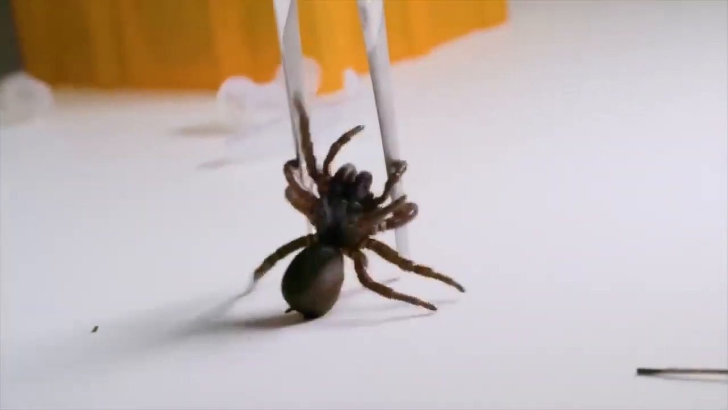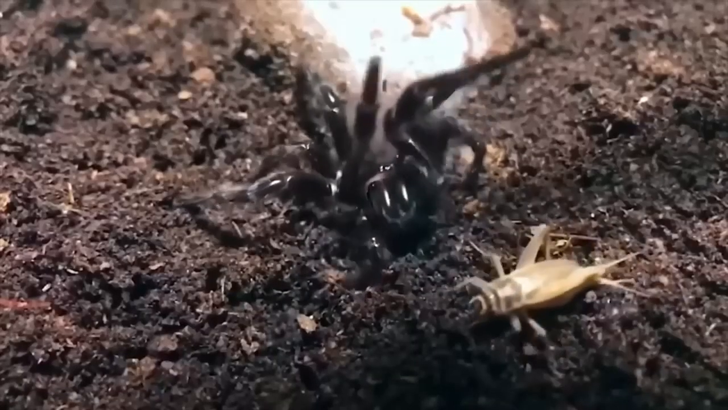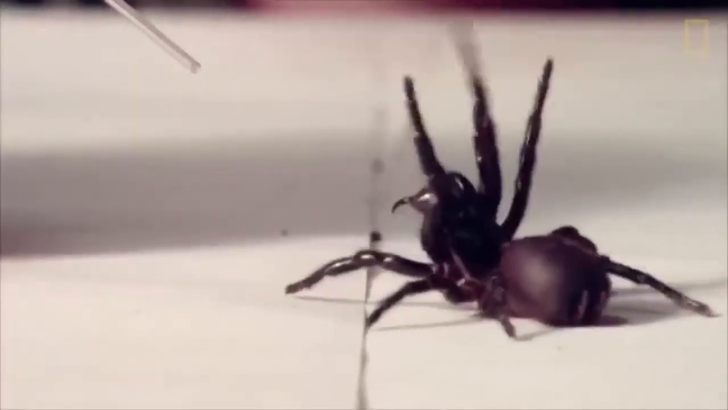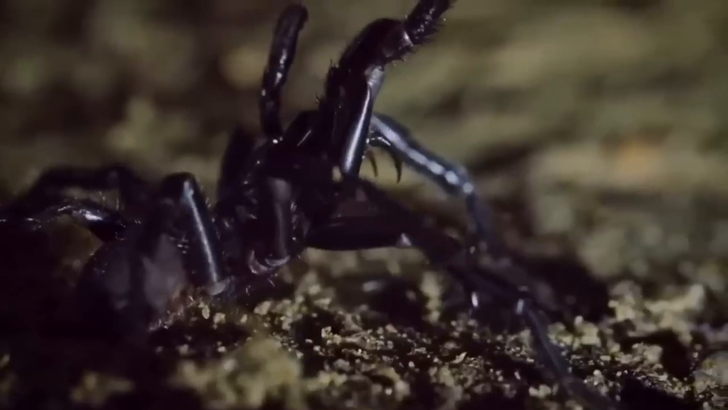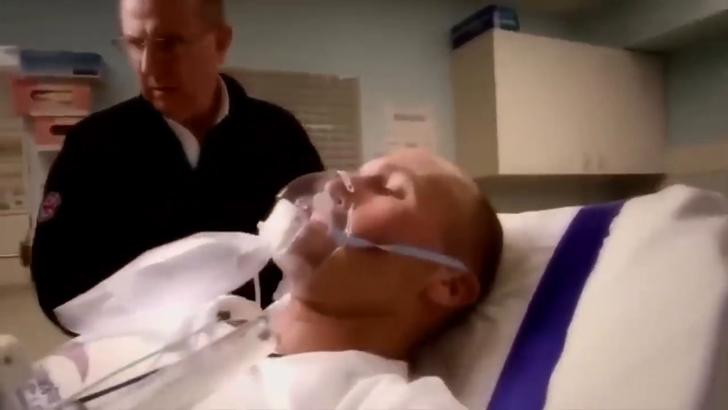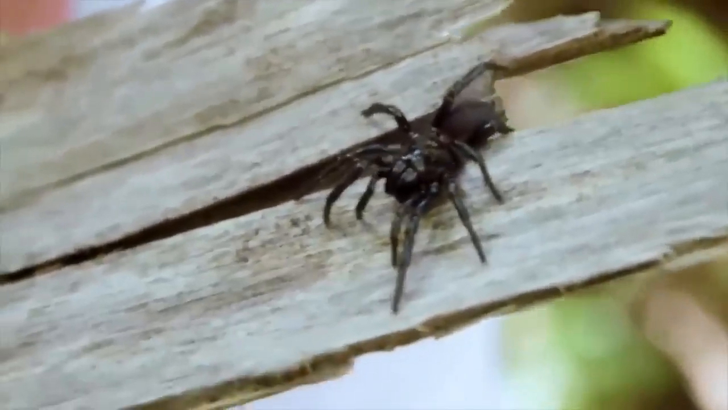Did you know that the Sydney funnel-web spider is basically the Australian funnel-web spider's BFF? And let me tell you, their venom is no joke. It can knock you out faster than a kangaroo bouncing on a trampoline. Plus, if you get bitten by one of these creepy crawlies, you could end up with respiratory failure or even die. So make sure you steer clear of these 8-legged critters if you happen to come across them. Safety first, folks.